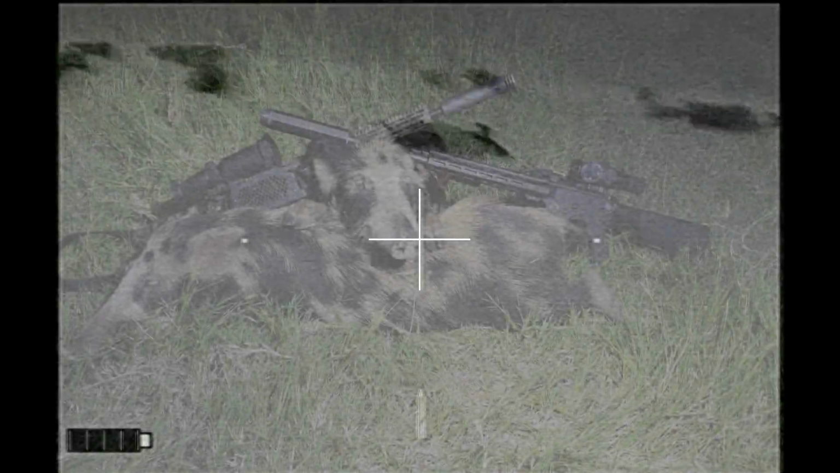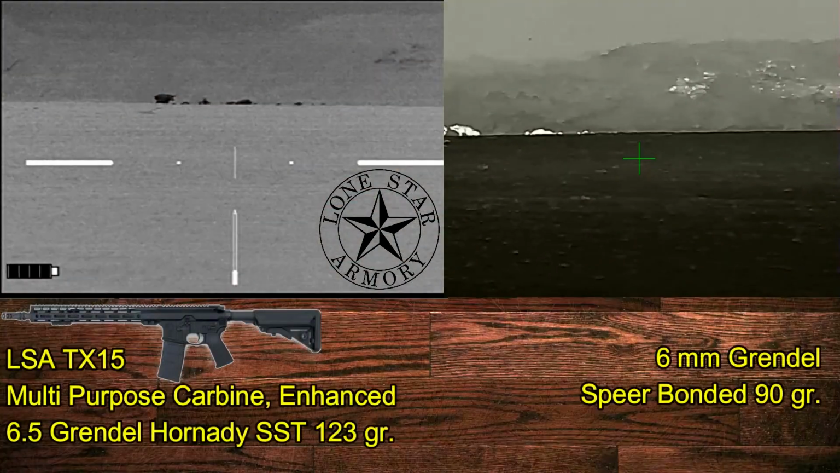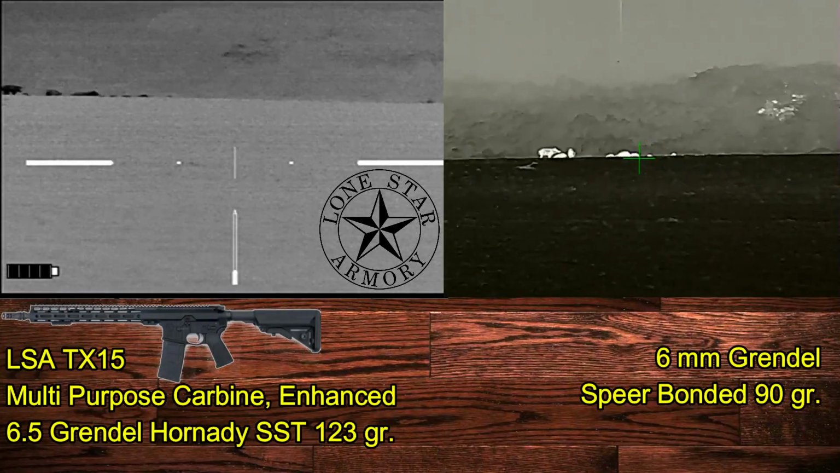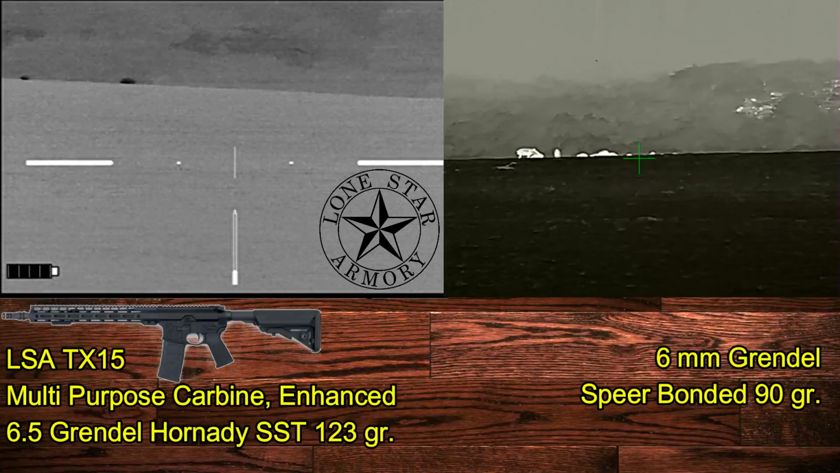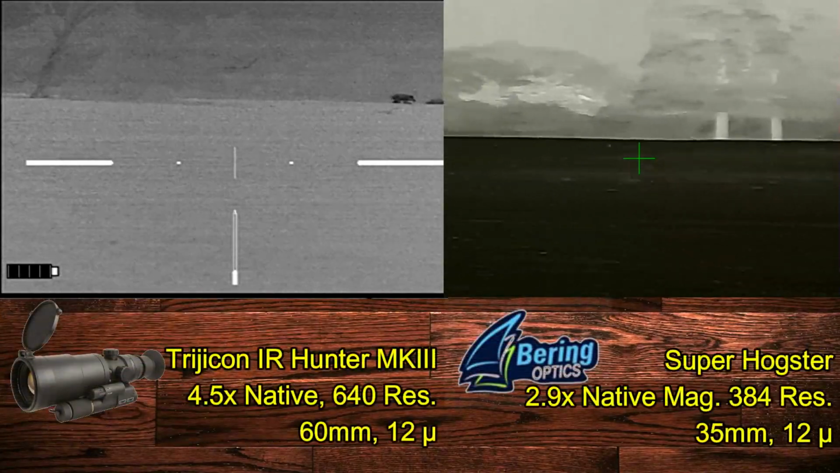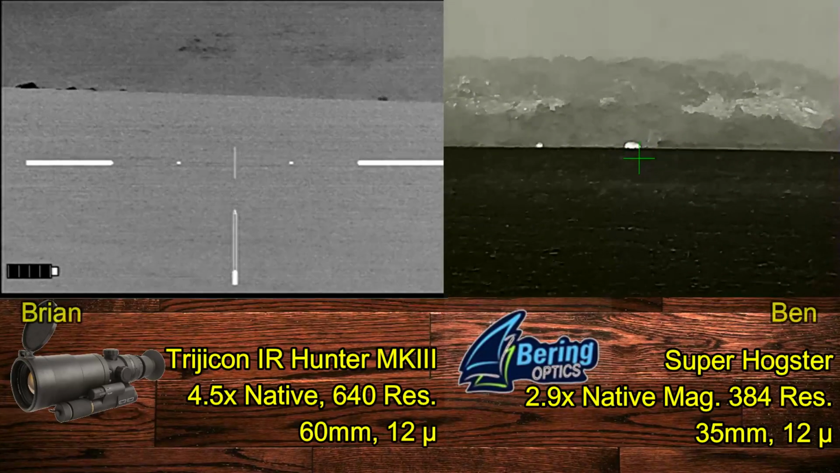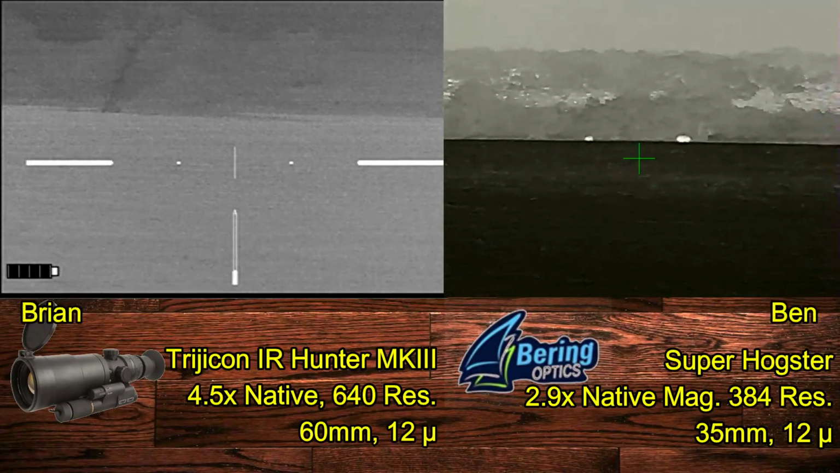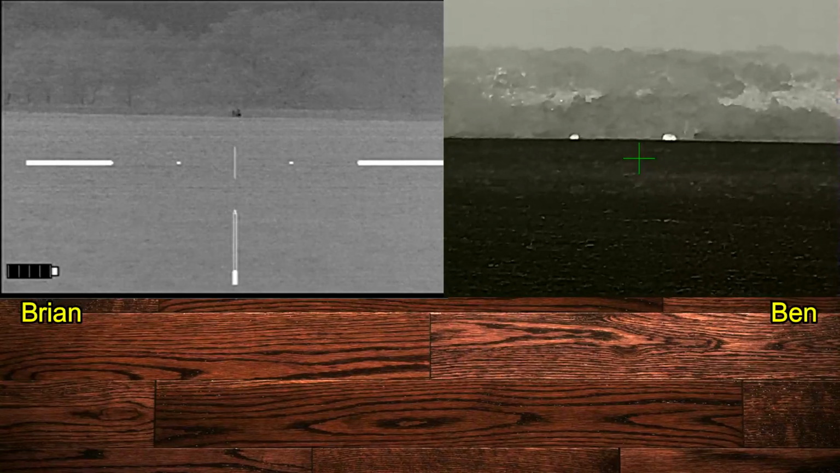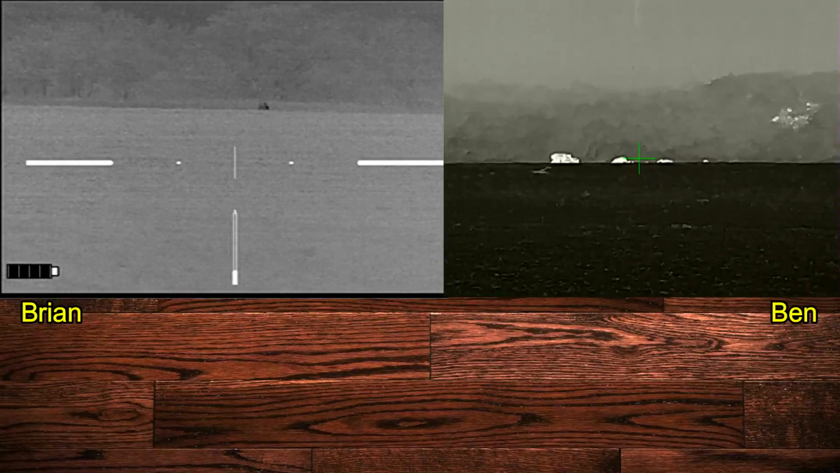Well, despite an extensive search, we only came away with 2 hogs, each boars coming in at about 100 pounds apiece. On to the next property. Here's the gear that we're each running. I've got my LSA TX50 multi-purpose carbine in 6.5 Grendel, and Ben's running a 6mm Grendel. And I'm using an IR Hunter Mark III, and he's using a Bering Optics Super Hogster, a new thermal sight from Bering Optics that actually performs very well. I've been very surprised and impressed by how well this scope works.